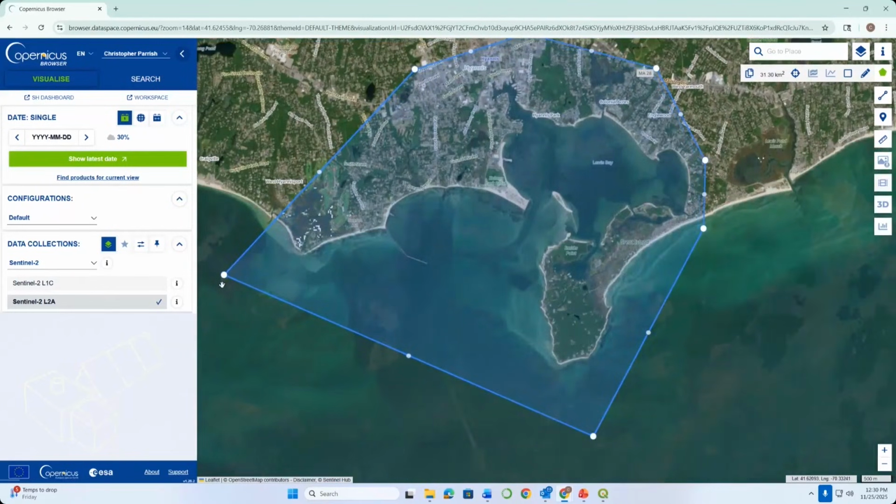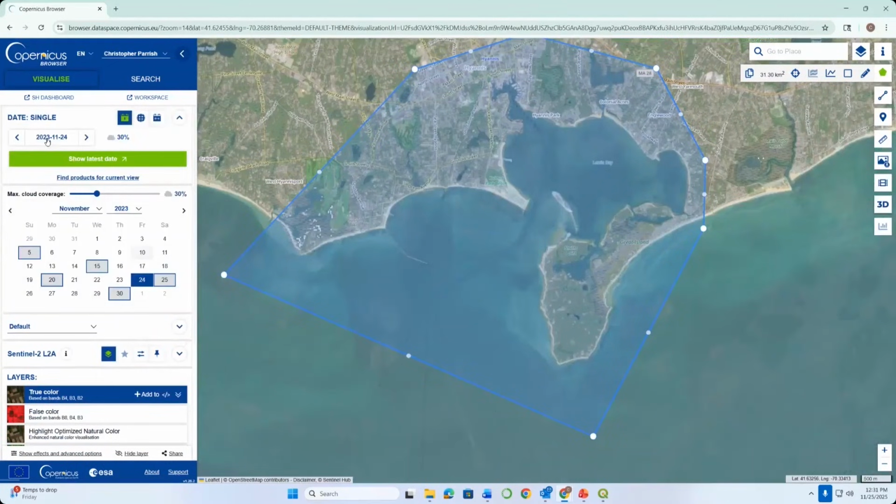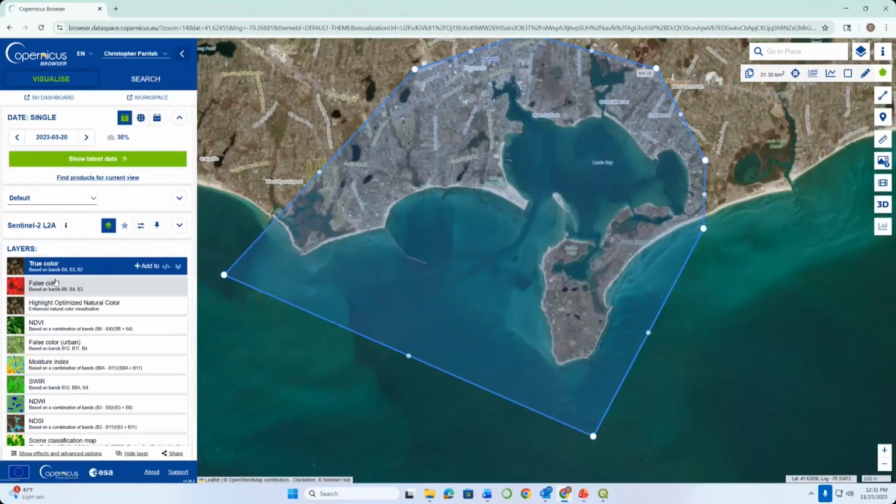Okay, now we want to put in a date. And this is the point where you could actually spend a lot of time looking through the different dates, trying to find imagery that looks good, cloud-free, water looks reasonably clear. I'm going to do a little bit of a shortcut. I've already done some analysis, and I found a date that looks good. So I'm just going to go ahead and put that in. The date that I found is 2023/03/20. All right, there it is right there. So it brought up that date.